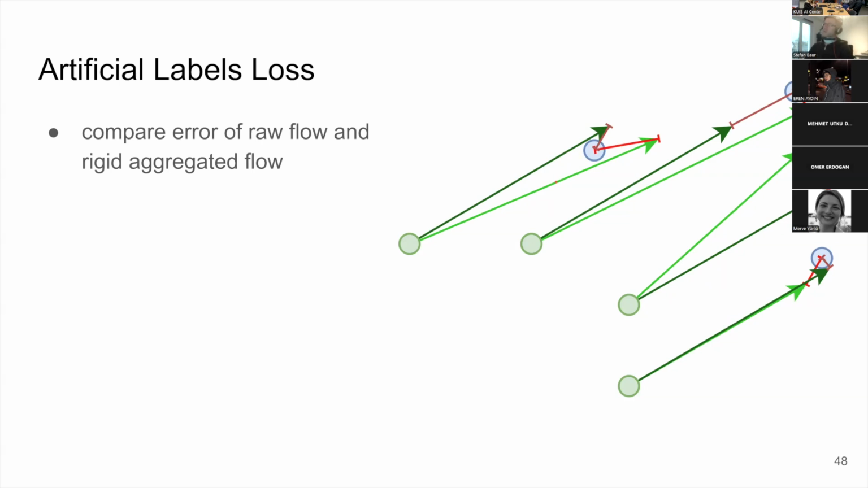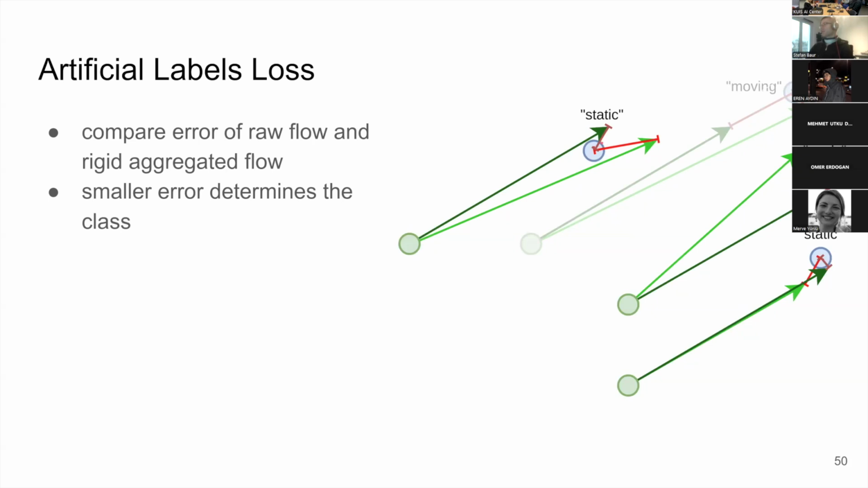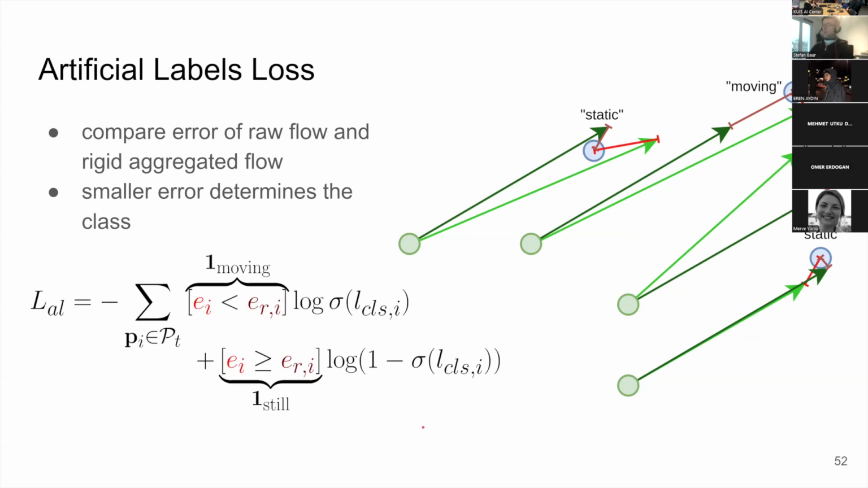So is the raw flow fitting the scene better at this point, or is the rigid body flow fitting the scene better? To each point where the rigid error is larger, we assign this label moving, or if the rigid error is smaller, we assign this label static. Then we can have a really simple cross entropy loss where we just use these error measures as artificial labels, basically. Yeah, so it really depends on which error is smaller, and the network ends up predicting which scene flow fits better here.